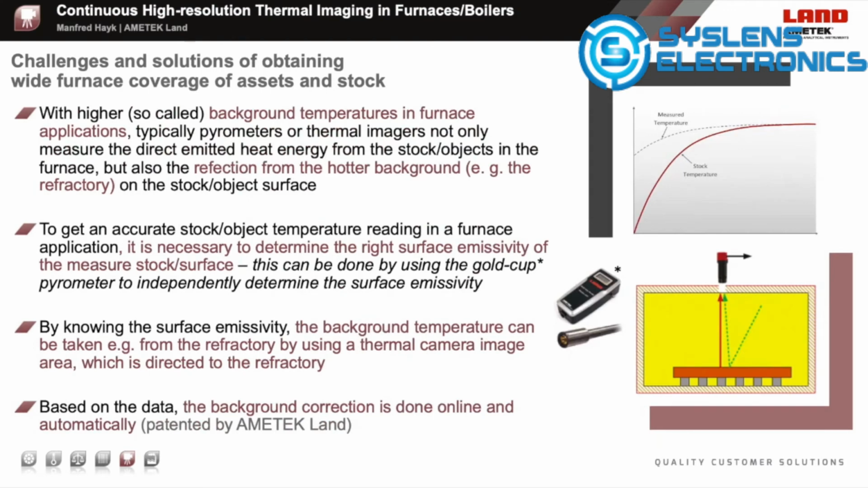As already discussed, thermal images measuring into a furnace scene typically measure the direct emitted radiation temperatures and the reflected temperature from the background. See the principal behavior in the upper left-hand side graph. To correctly determine the object and stock temperatures, the correct surface emissivity of the stock to be measured needs to be known. In many applications, like tubes in tube furnaces, it is not possible to even touch or measure the surface emissivity, as these hot tubes are in the furnace.